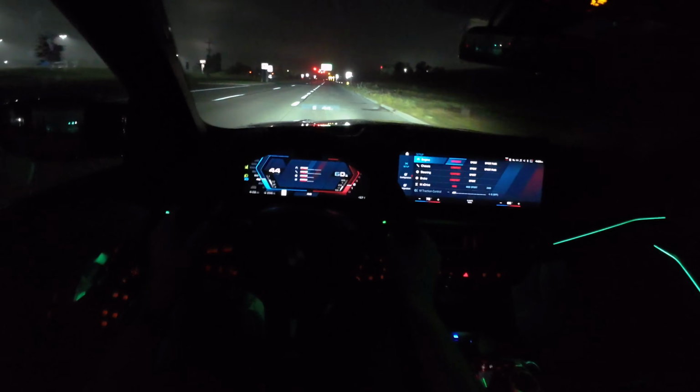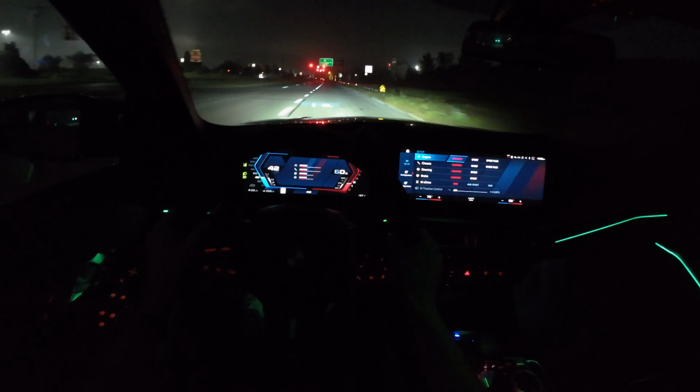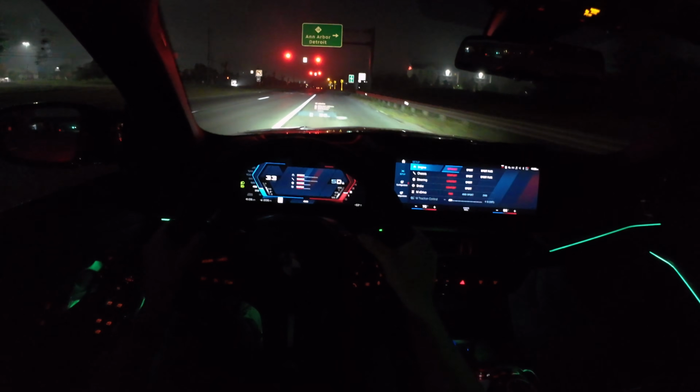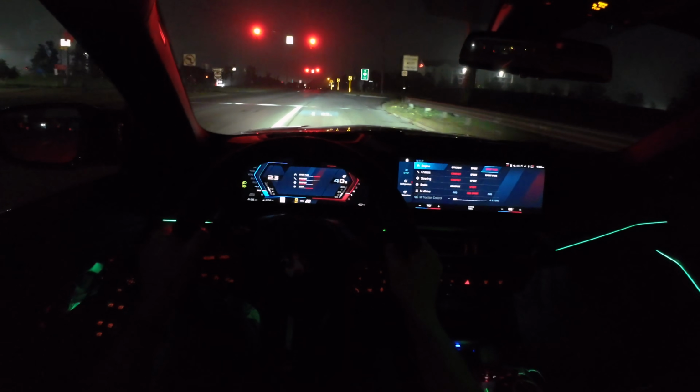Starting price on this M3 CS, $118 grand, as tested, $132,000. Gotta pay to play, and it's a pretty good time.